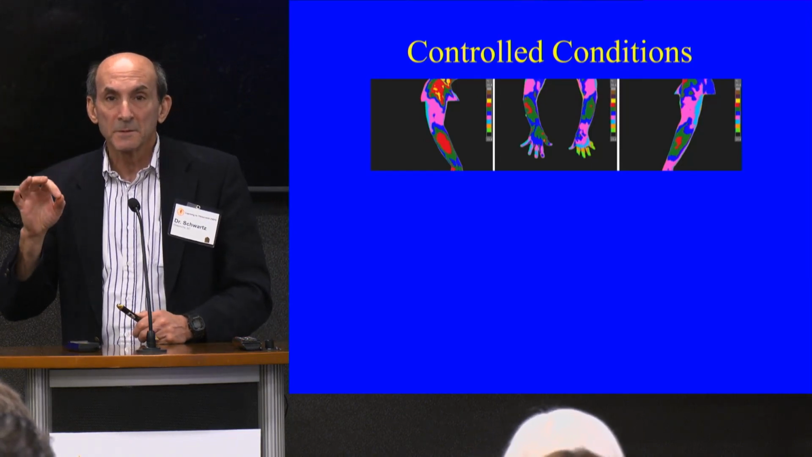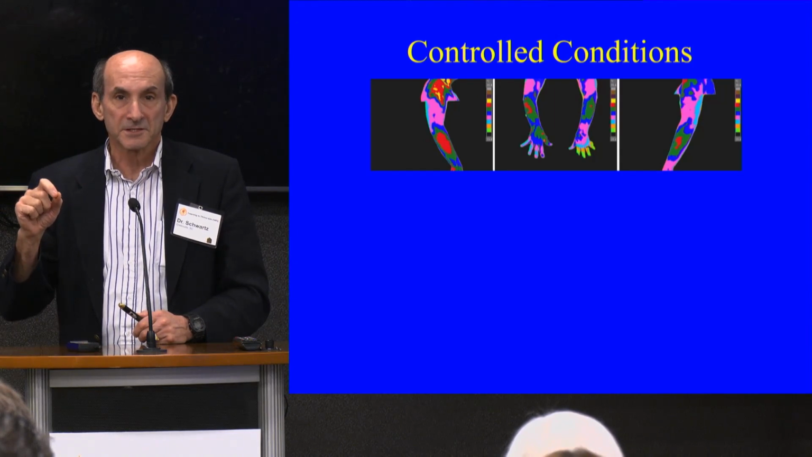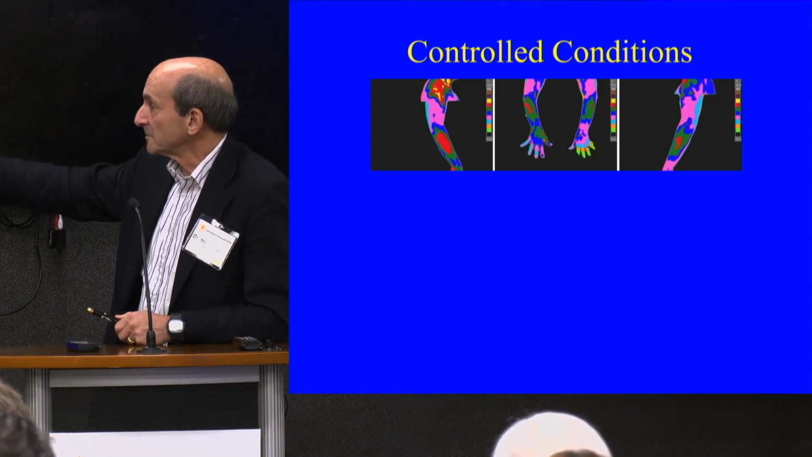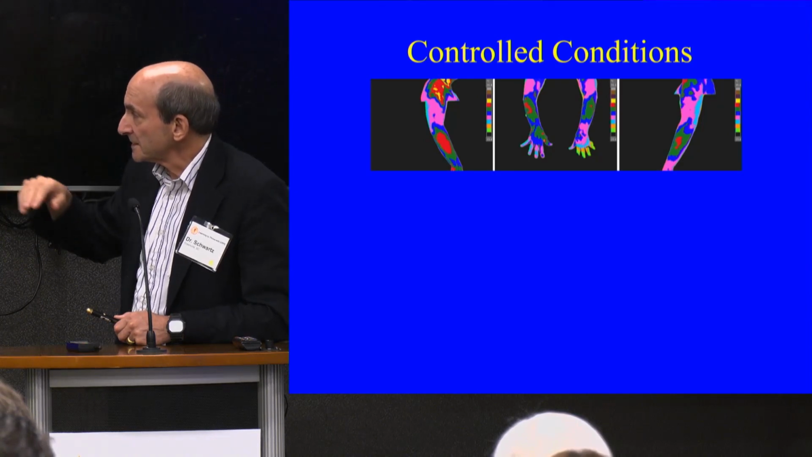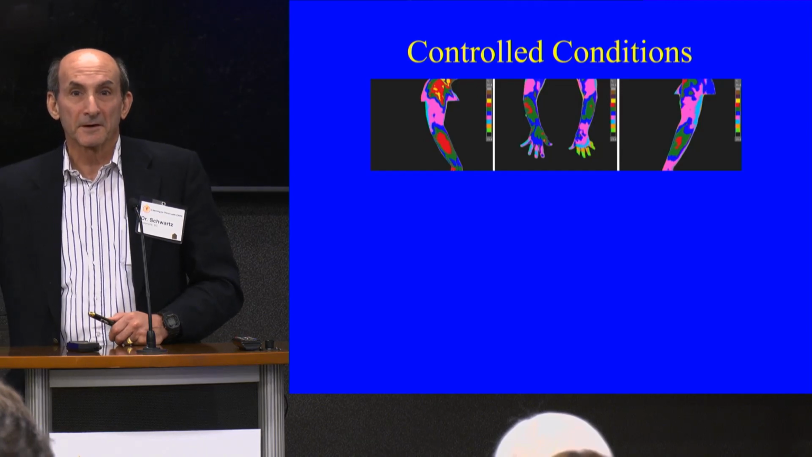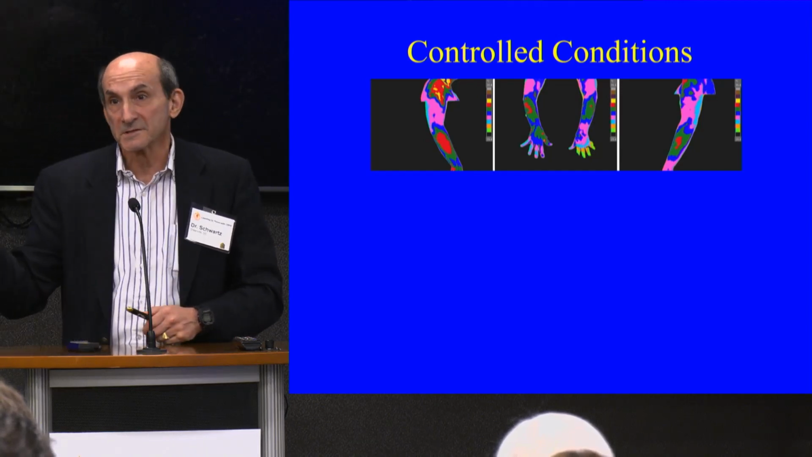And the easiest way to read it is just describe the anatomical location. There's lots of other ways of reading it. But you might say, for the physicians in the room, on the dorsal aspect of the forearm, and the dorsal aspect of the hand in particular, in the 3rd through 5th digits, there's an asymmetry pattern. Okay, so that would be one way to read some of these findings.